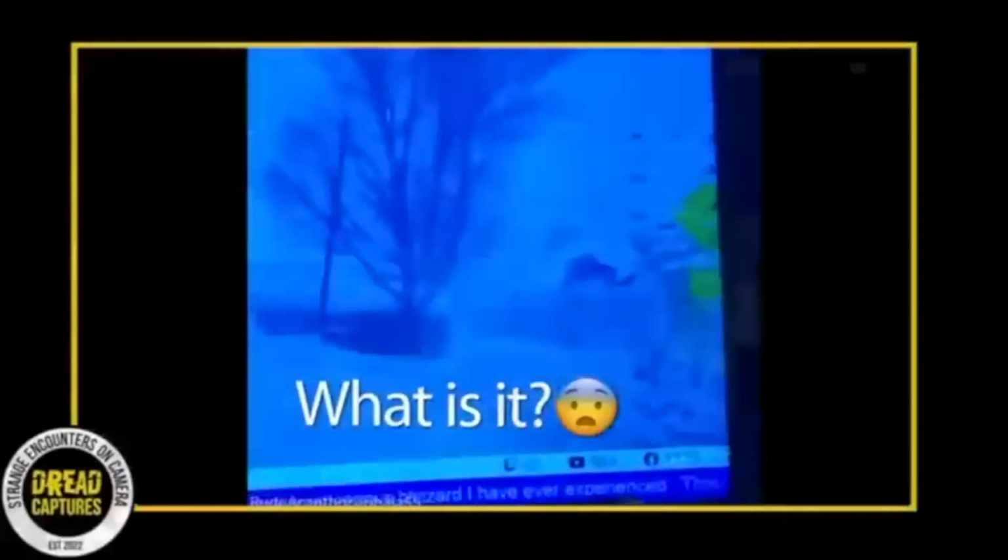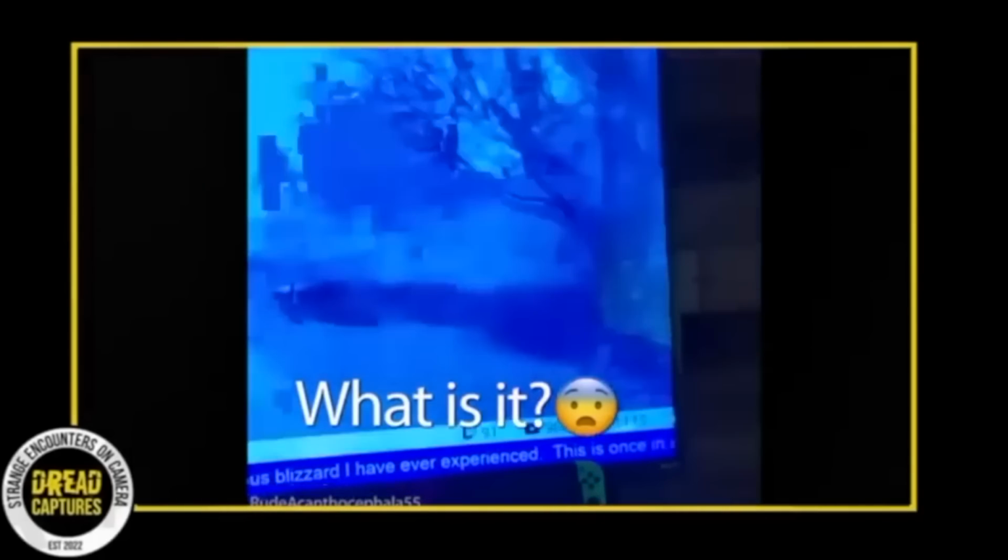The authenticity of this capture remains a hot debate. Personally, the extended reach of the creature's arms and its lack of effort to conceal itself raise my suspicions. However, the intrigue surrounding the sighting is undeniable.